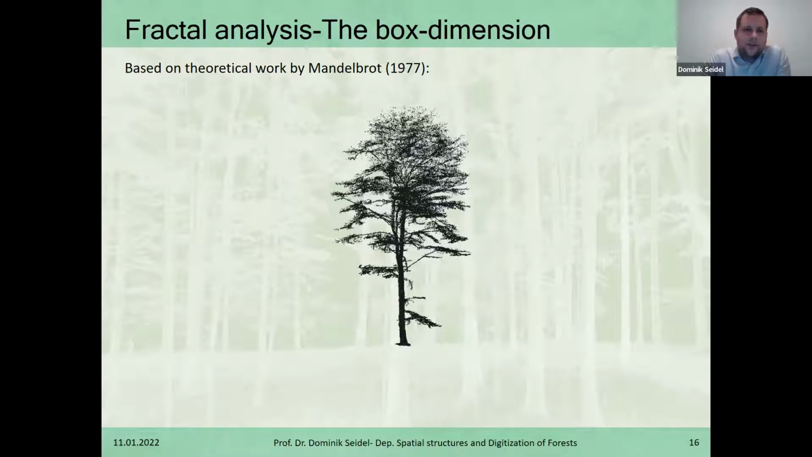And we came up with the idea to use the box dimension. The box dimension is a tool from fractal analysis, and here we are already in the idea of fractal analysis, which is based on the theoretical work by Benoit Mandelbrot from the 1970s. And with that we can maybe try to grasp in a quick way what is done during the calculation of what we call the box dimension.